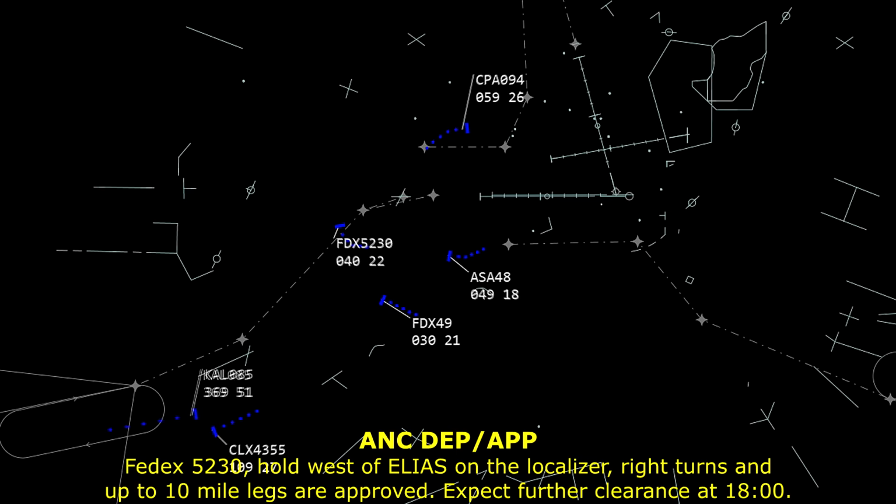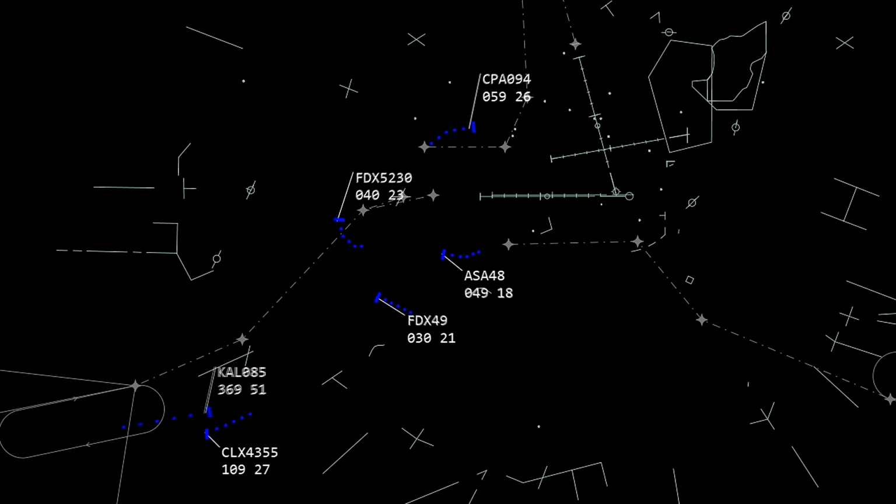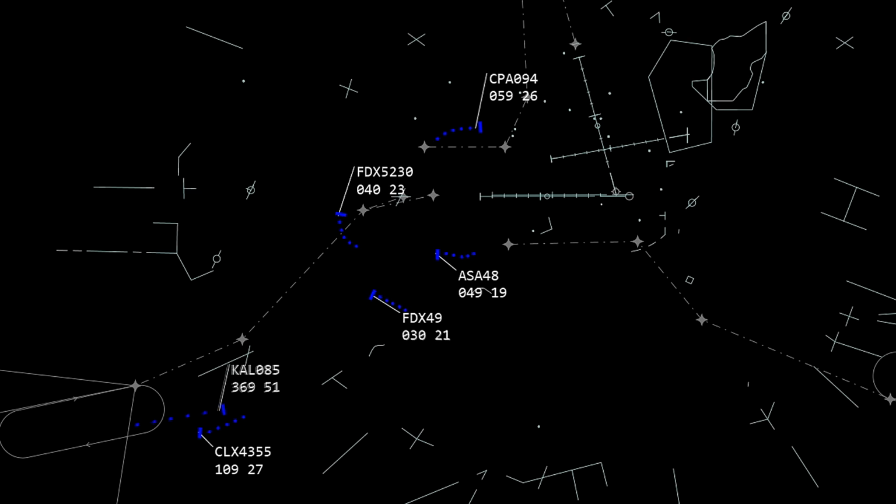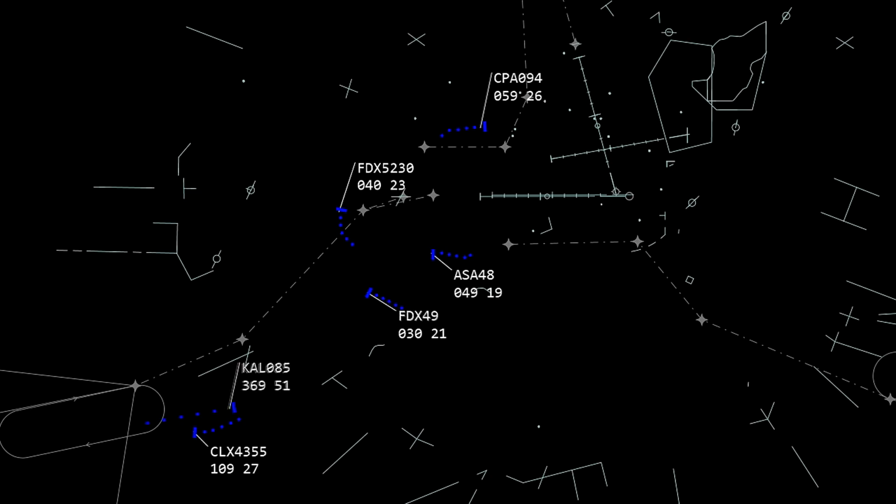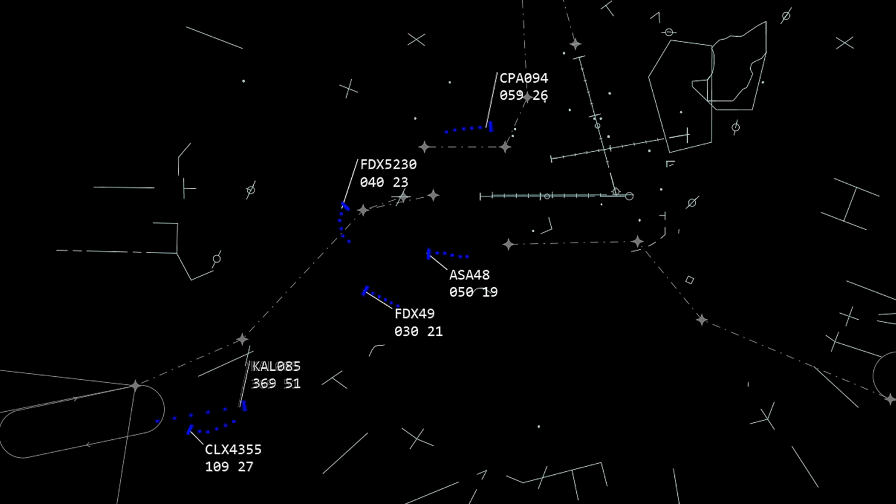FedEx 5230 Heavy, hold west of Elias on the localizer, right turns, and up to 10-mile legs are approved. Expect further clearance at 1800. Departure frequency 118.6, clock 4275. FedEx 49 Heavy, turn right heading 330. Cathay 094 Heavy, turn right heading 150. Right heading 150, I said 94.